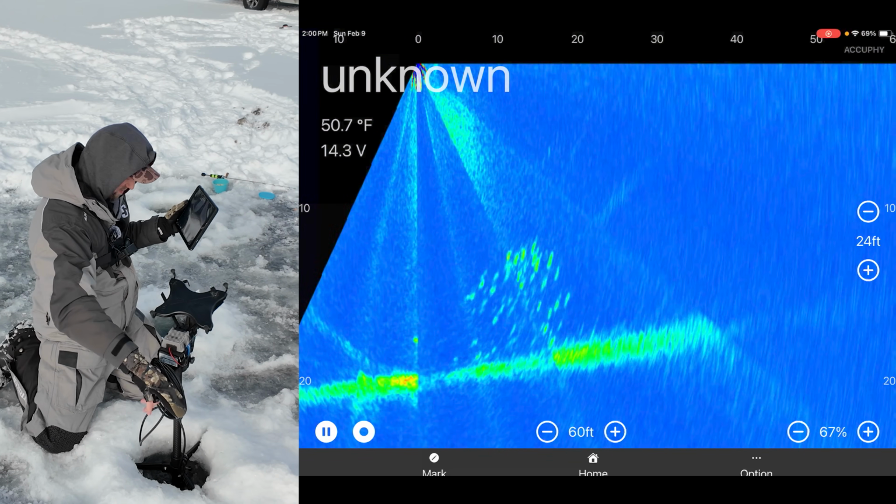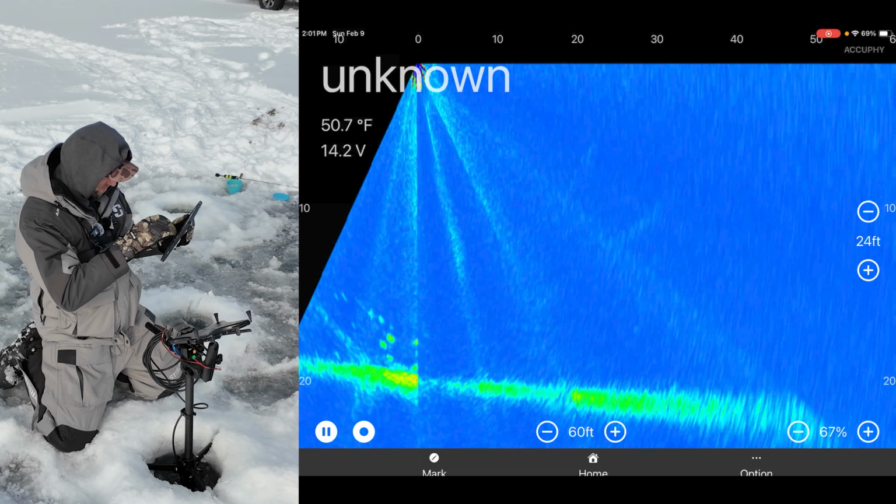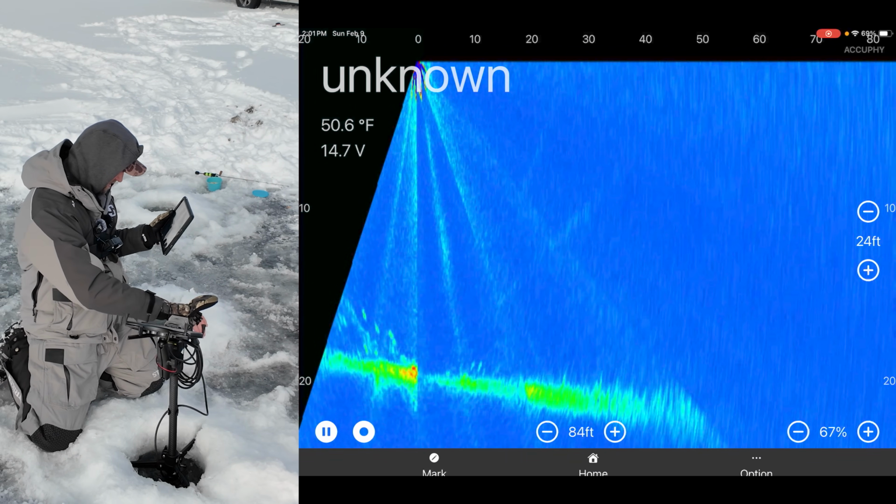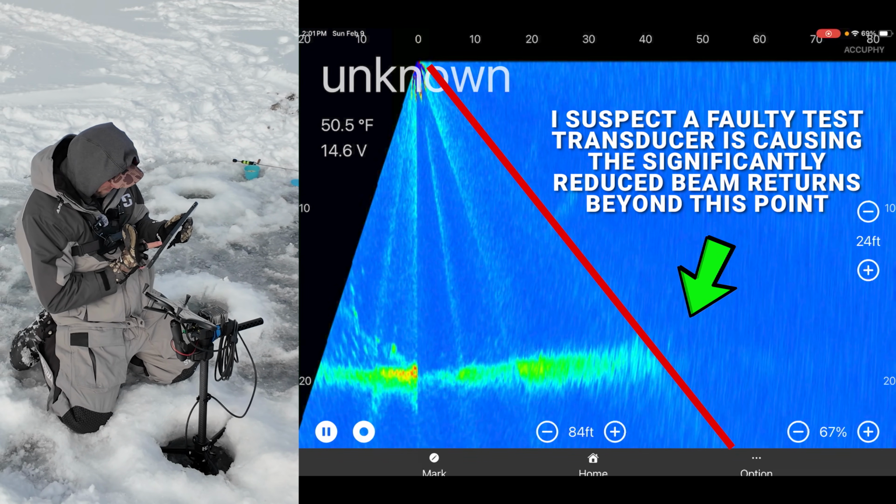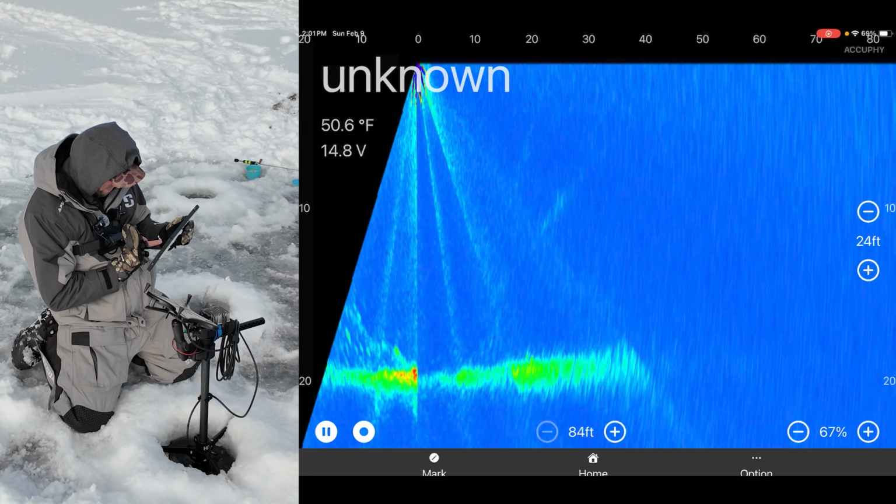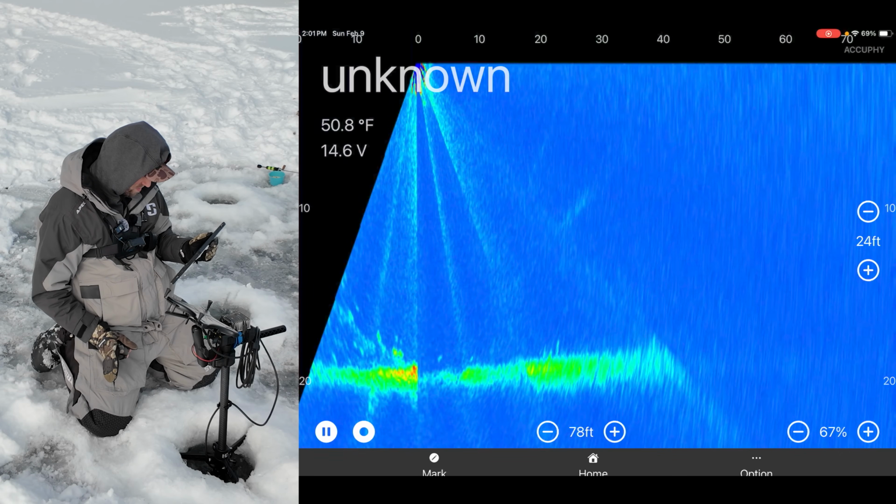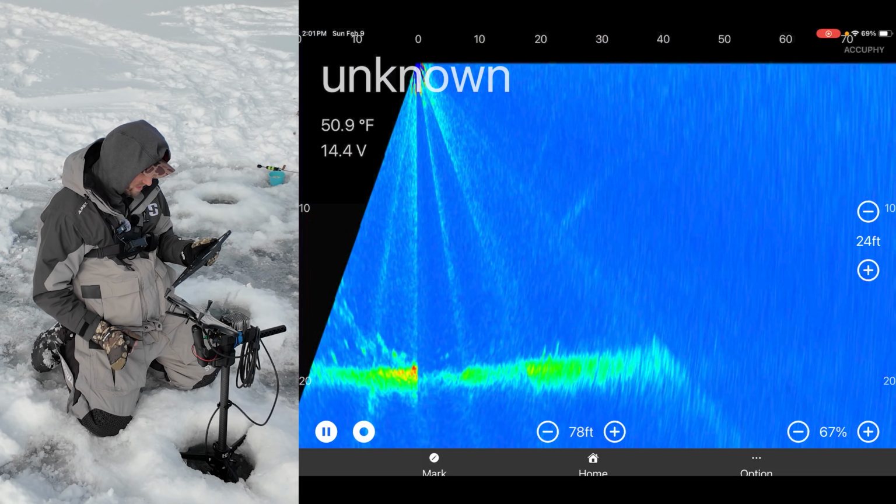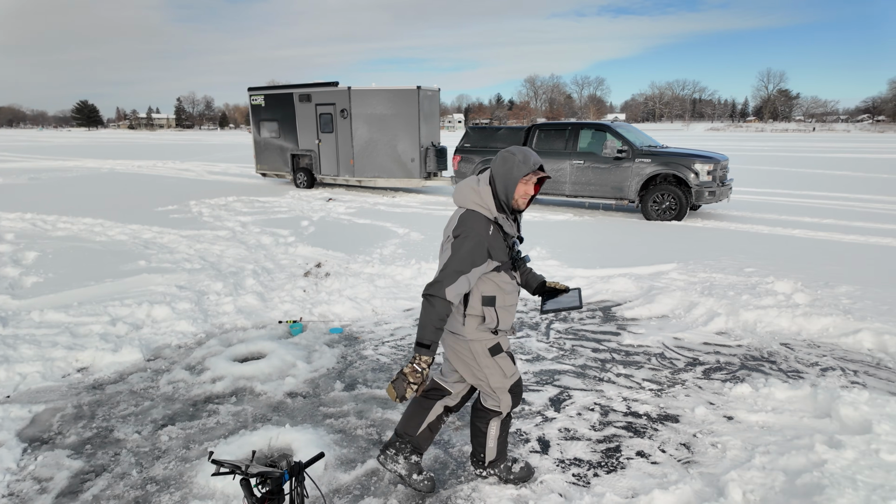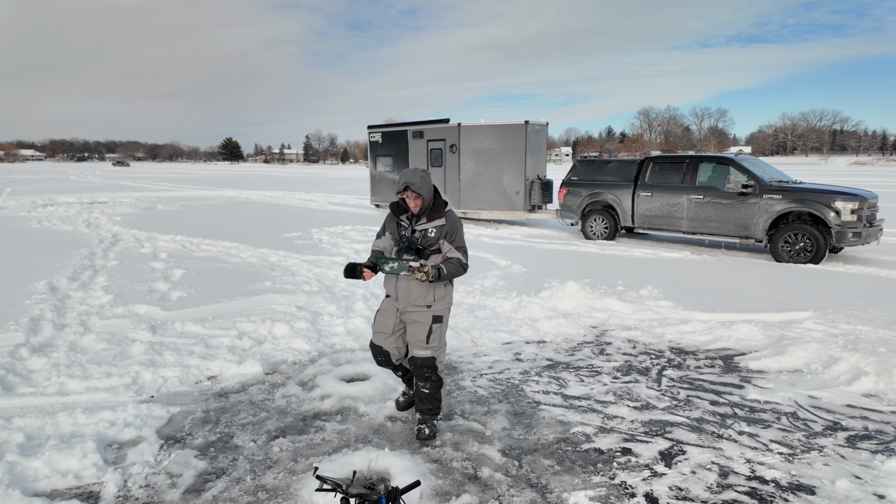They're all like over there for some reason. Definitely having an issue here with forward mode being cut off, which is not ideal. You can see here on the screen where the bottom is cut off because of that transducer beam that's not working. So I got to reach out to the company here and figure out what's going on with that transducer beam being cut off. But you can see how nice this is in terms of being able to take my screen, and if I wanted to come over here and fish, or 100 feet away if I wanted to.